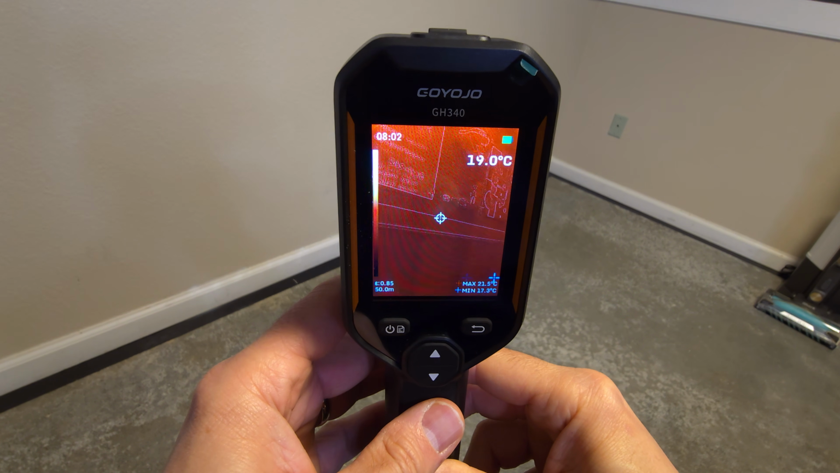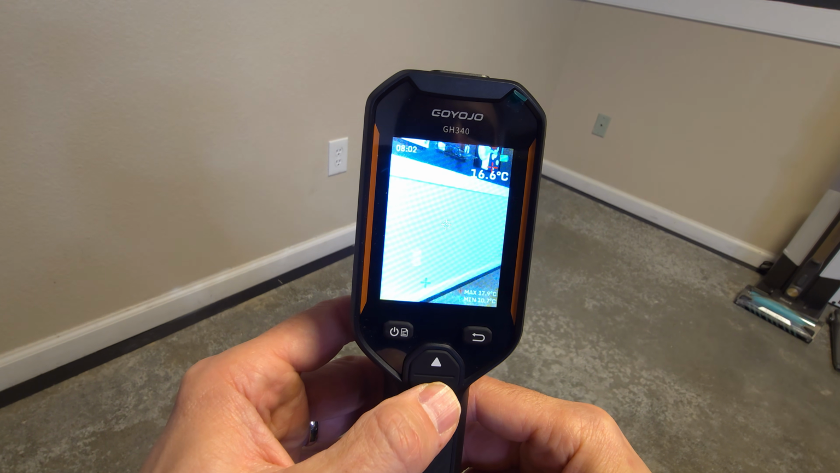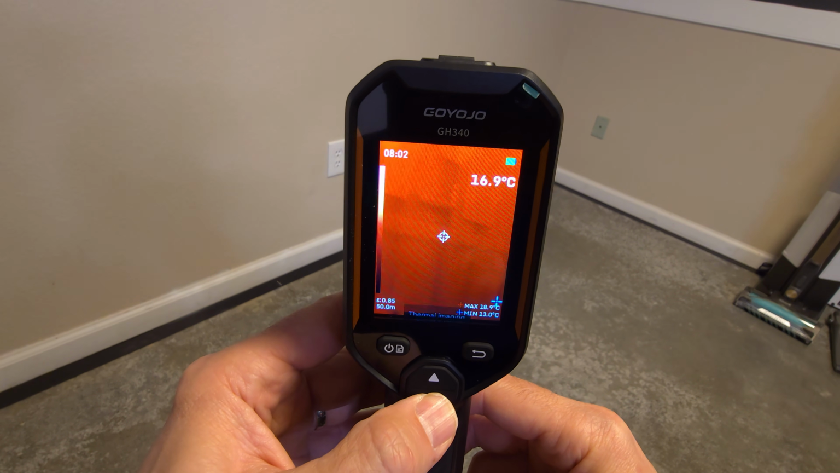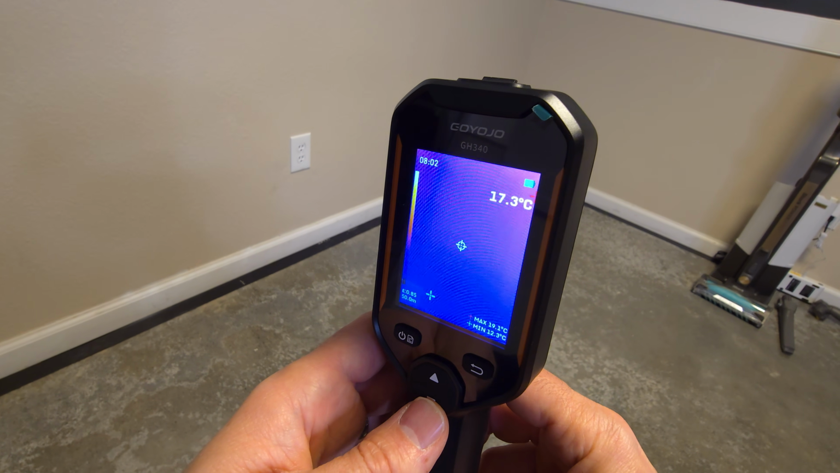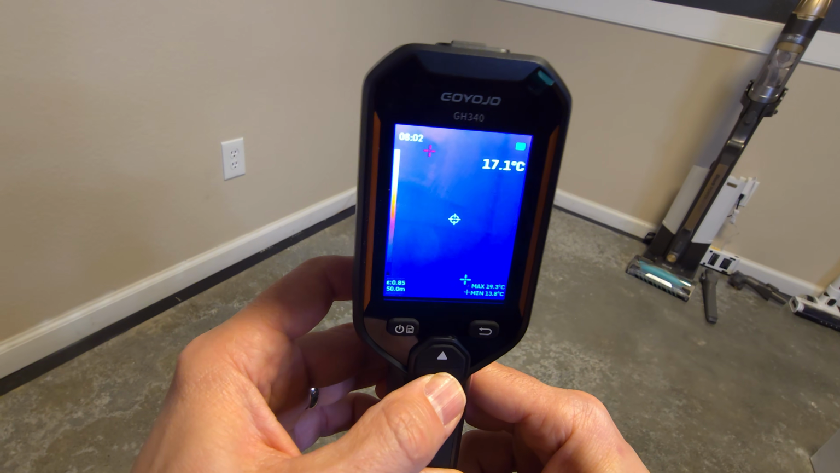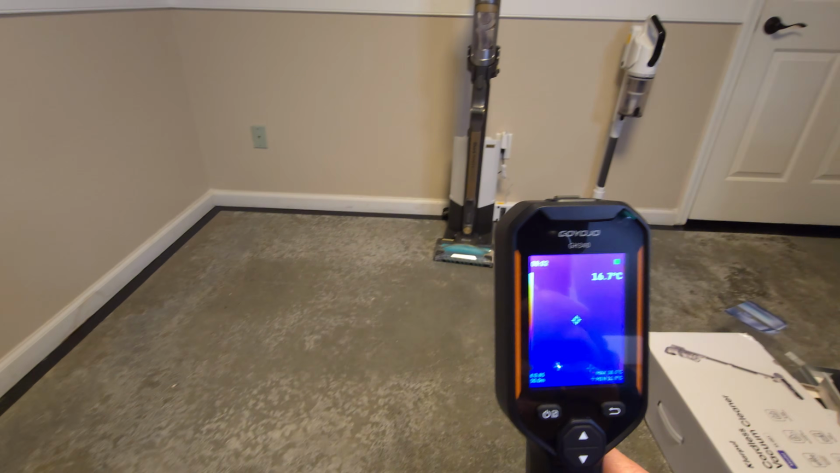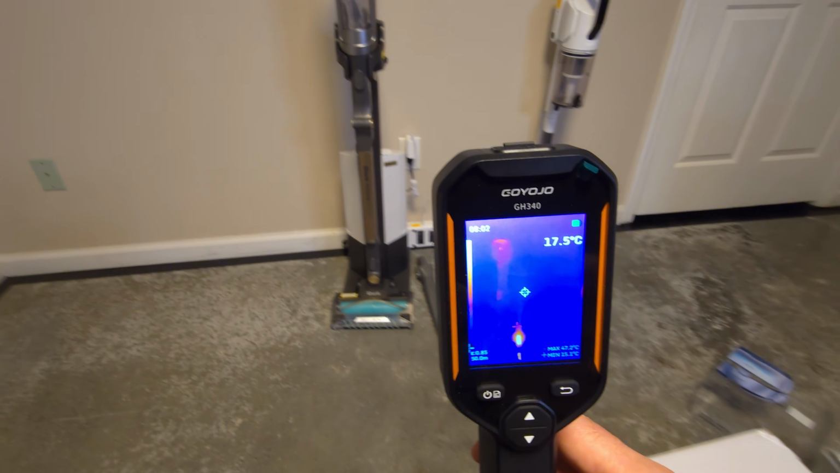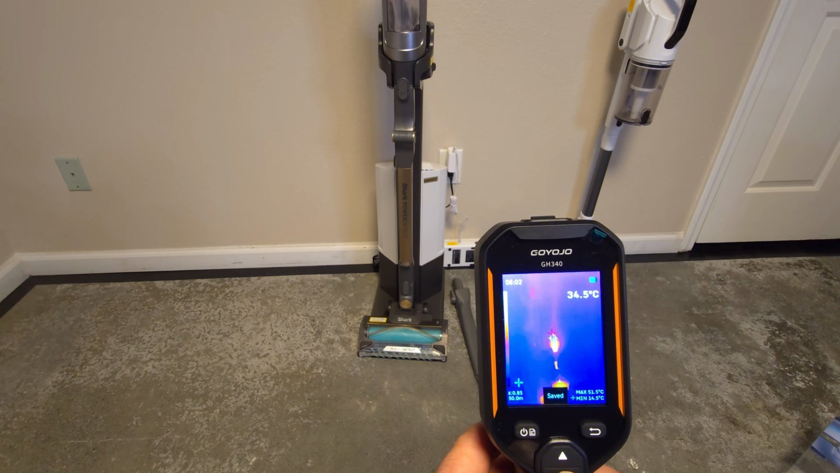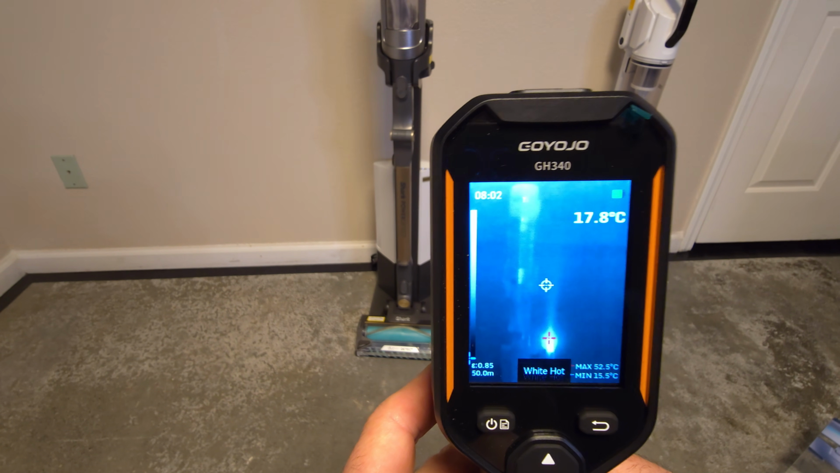We can see the walls. We can see stuff like this, and we can switch to different ones that we want. Visible light. Okay. Go up to thermal imaging. More, look at the different things here. All right, do we have any really hot spots? We don't really have any hot spots here. Over here, we got my charging ports for the vacuum cleaners. I can save a picture. Then we can go into the different ones to look at it.